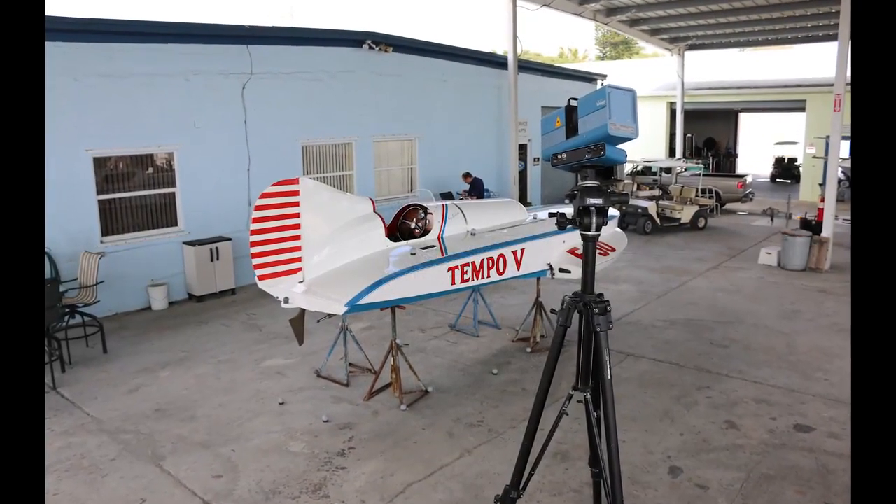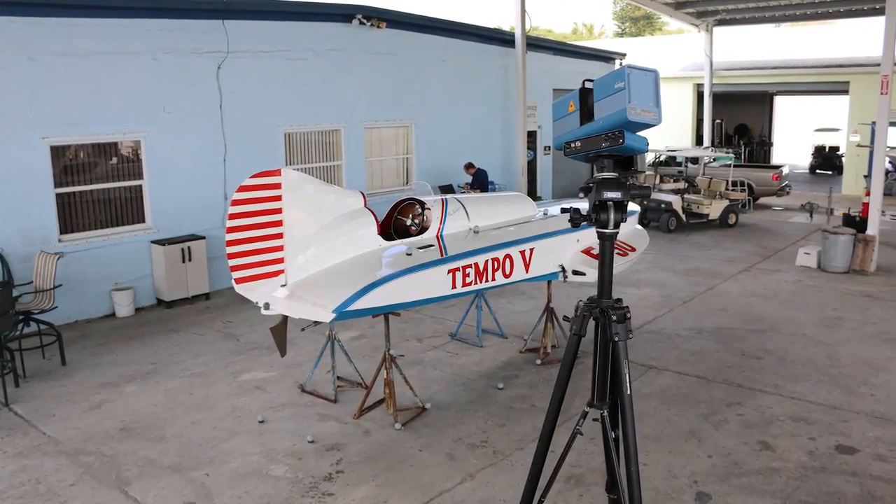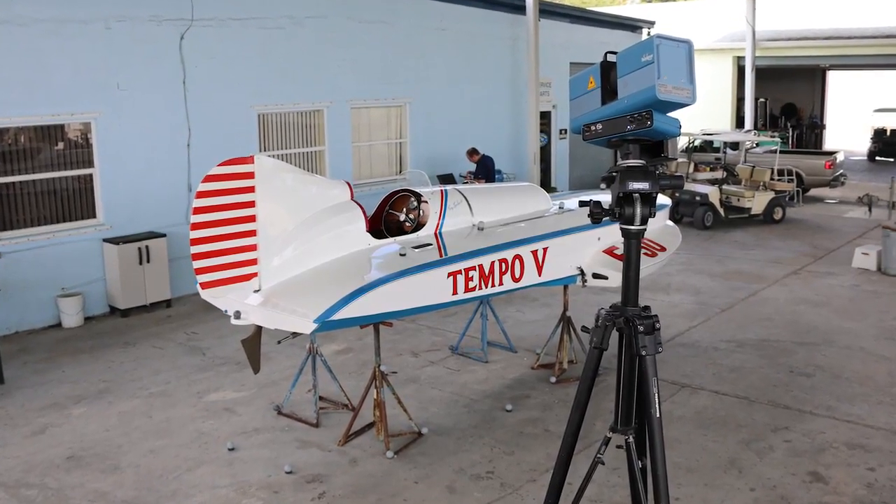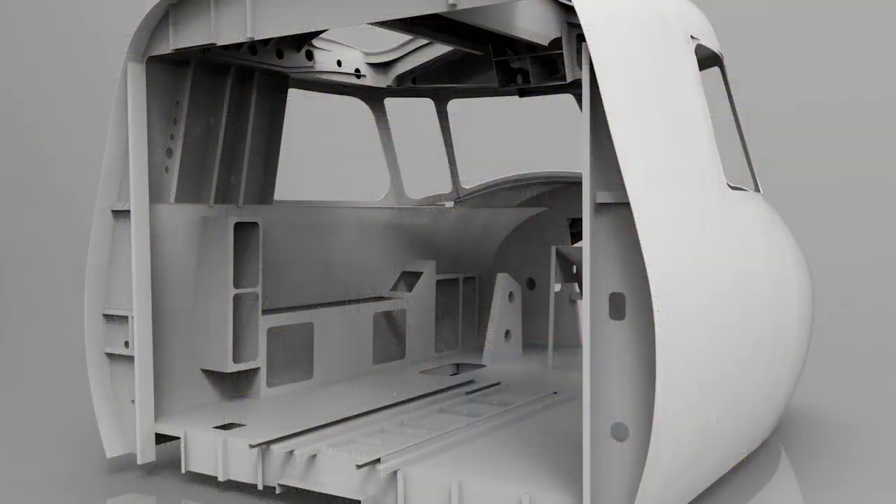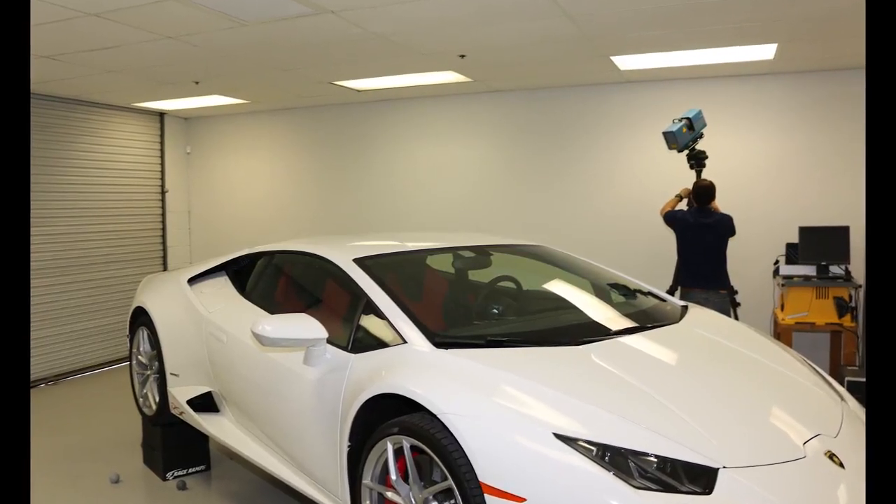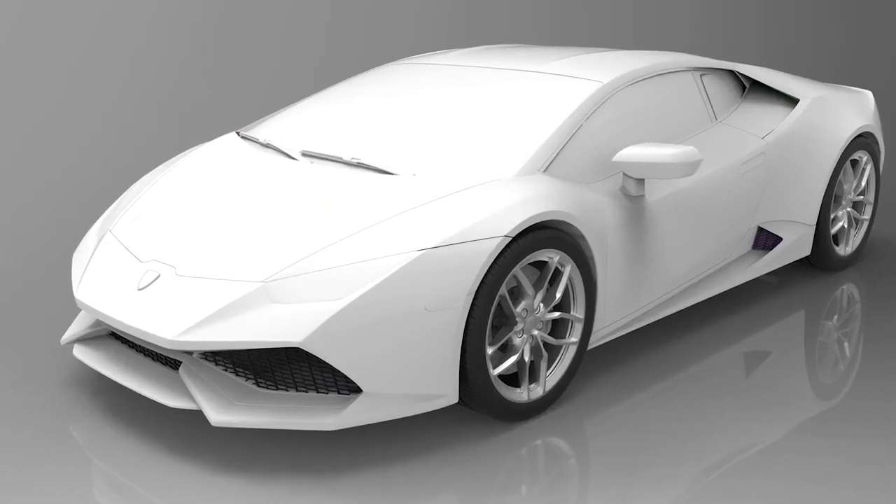Okay, so just to wrap up, the Surphaser hemispherical 3D scanner is a very high resolution, high accuracy 3D scanner typically used for larger objects such as industrial equipment, aircraft, vehicles, marine, etc. It's very easy to use, it's very portable, and there's really no other product on the market that can do what the Surphaser 3D scanner does.